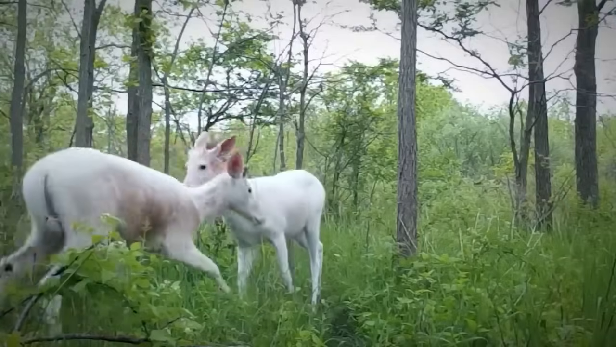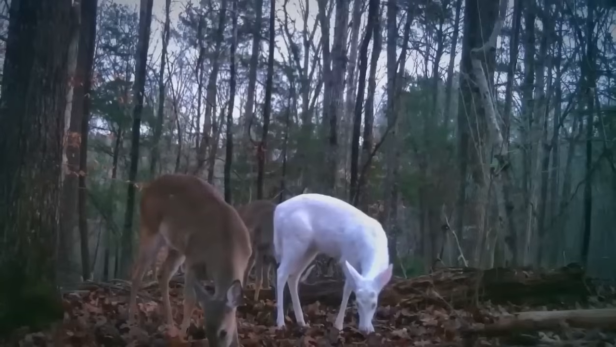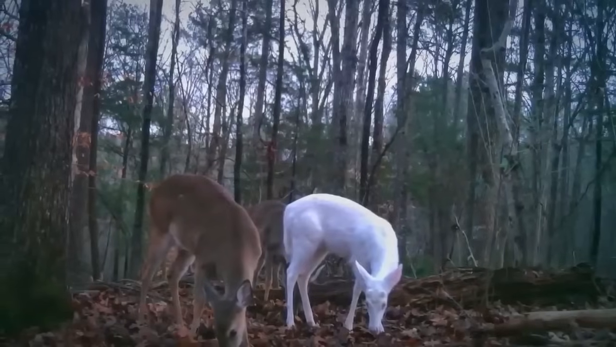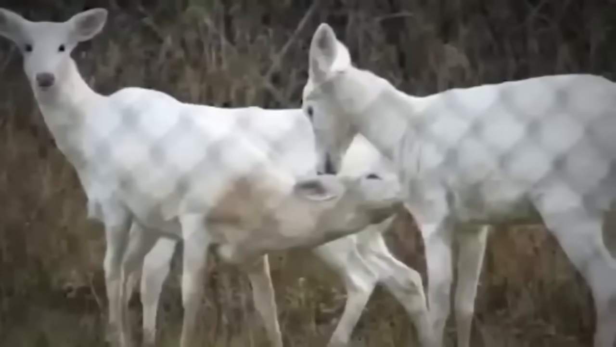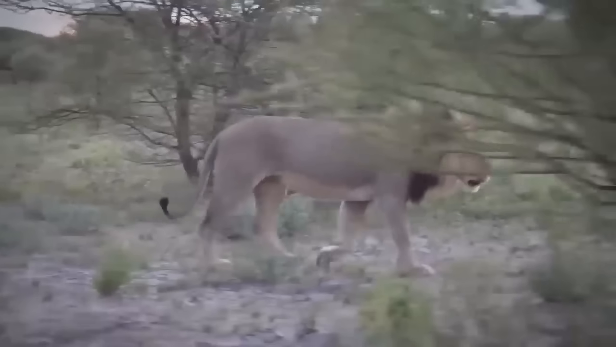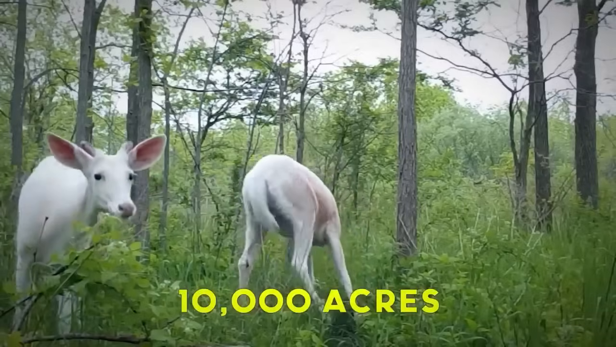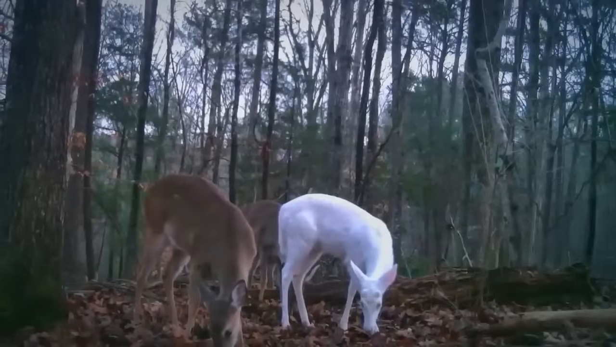Albino deer paradise! Welcome to the secret world of Seneca white deer. These stunning all-white deer have found a real-life fortress to call home. On a U.S. Army base in New York, they're protected like true royalty. Imagine being a deer and living in a place with no predators and 10,000 acres to roam. It's like a never-ending buffet of safety and freedom.